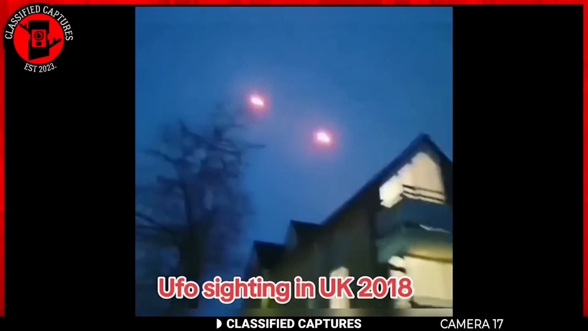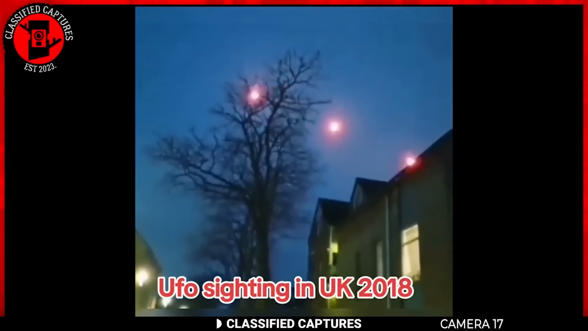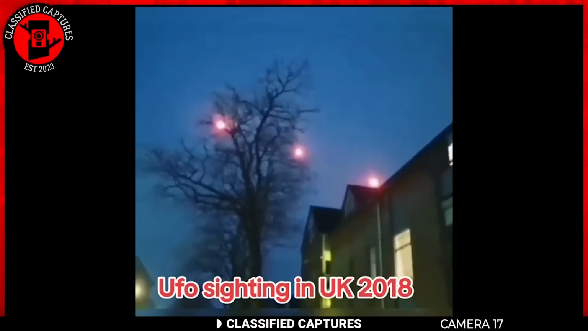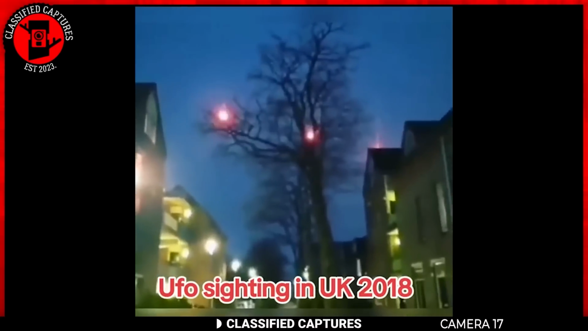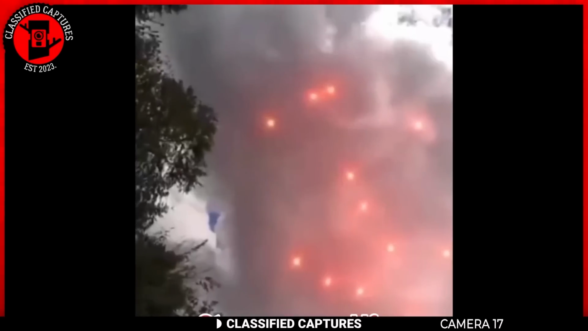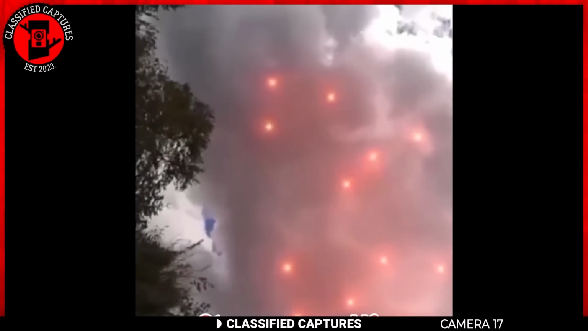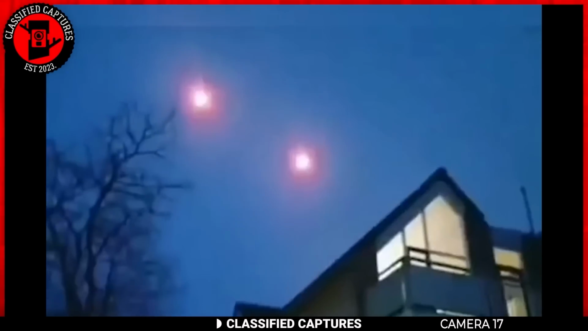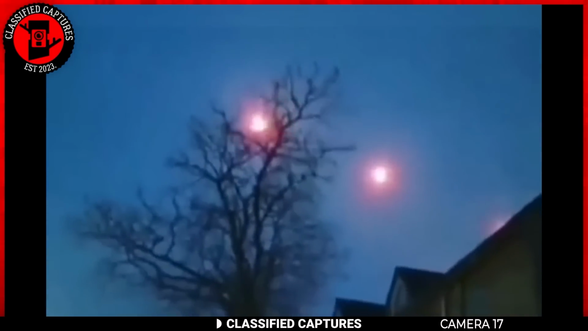Back in 2018 in the UK, someone captured footage of strange pinkish orbs floating in the night sky. These mysterious lights drifted away, leaving onlookers baffled and intrigued. Then in 2021, the same glowing orbs were seen again, this time in Spain, prompting even more speculation. These orbs can't be fireflies, as they're much larger and higher up in the sky.